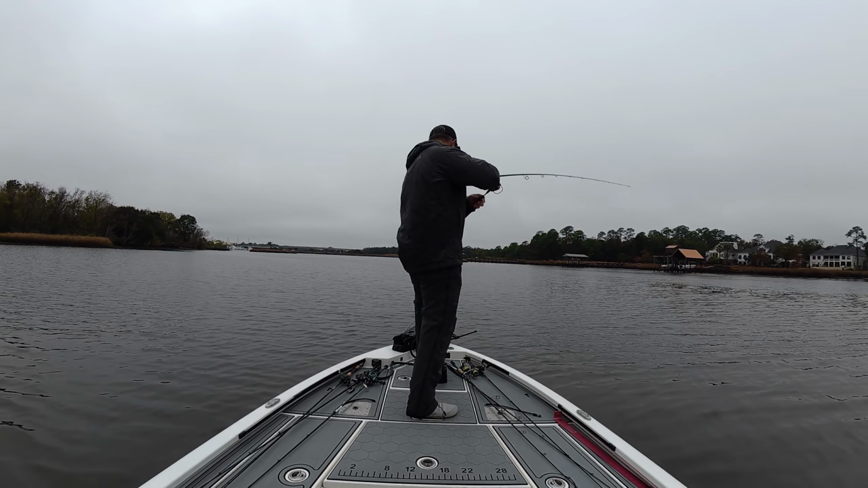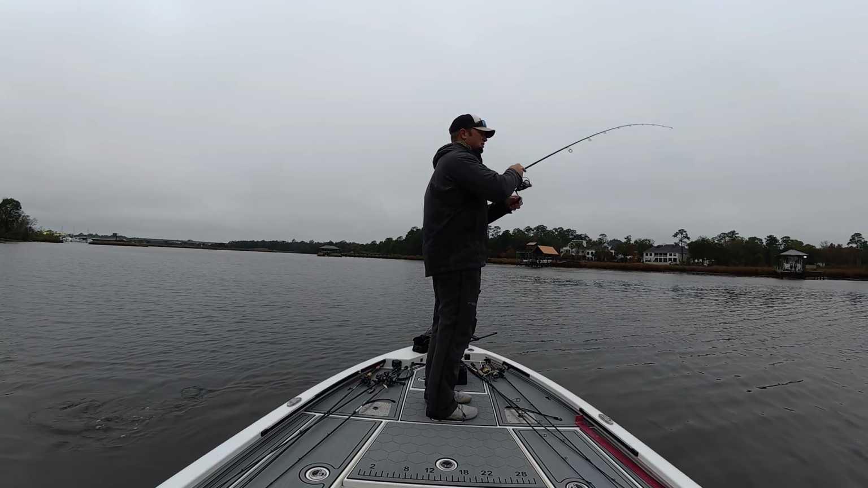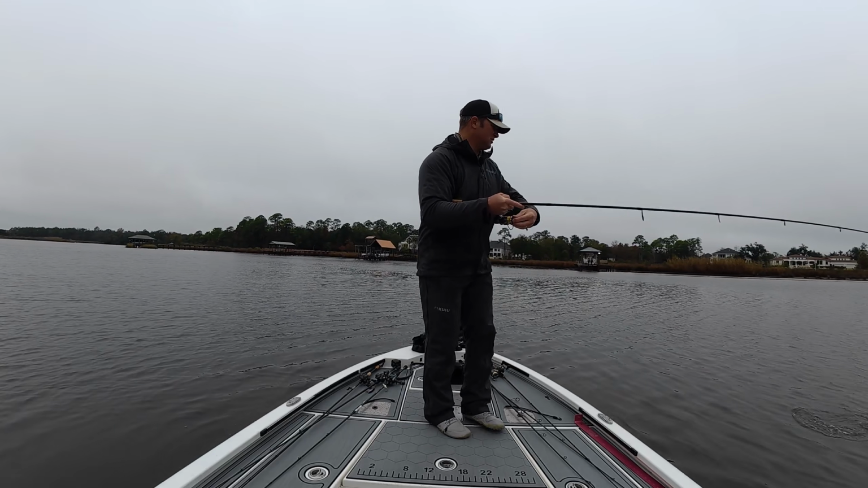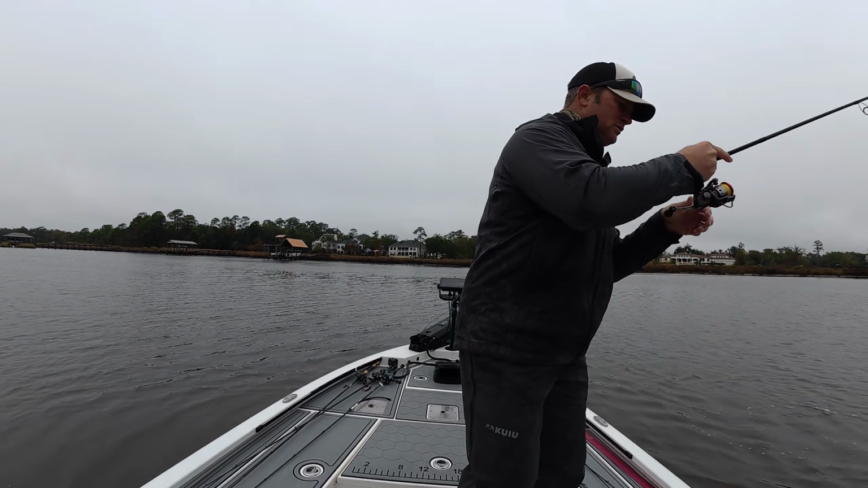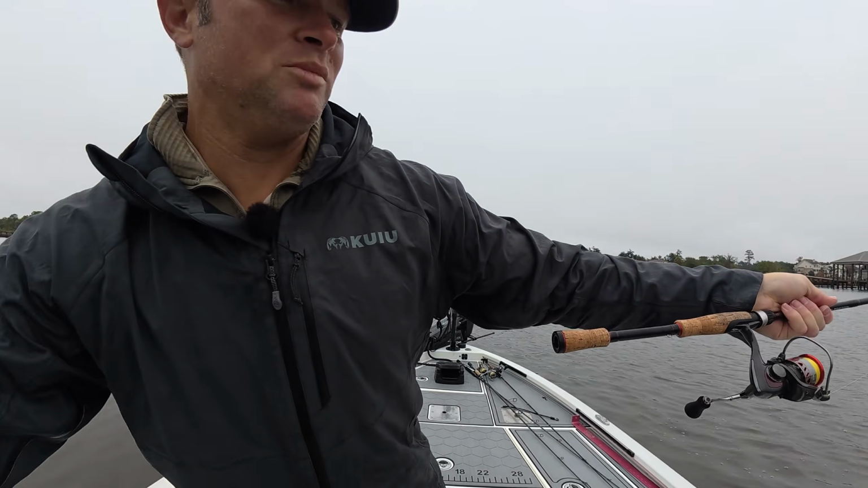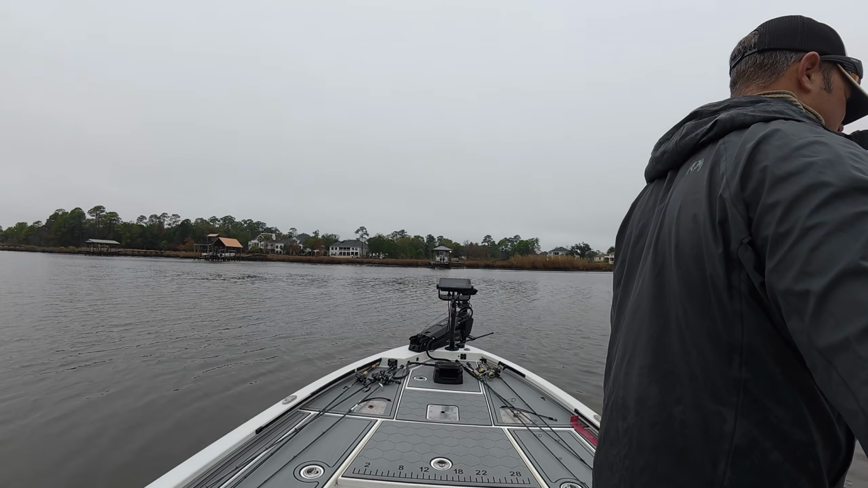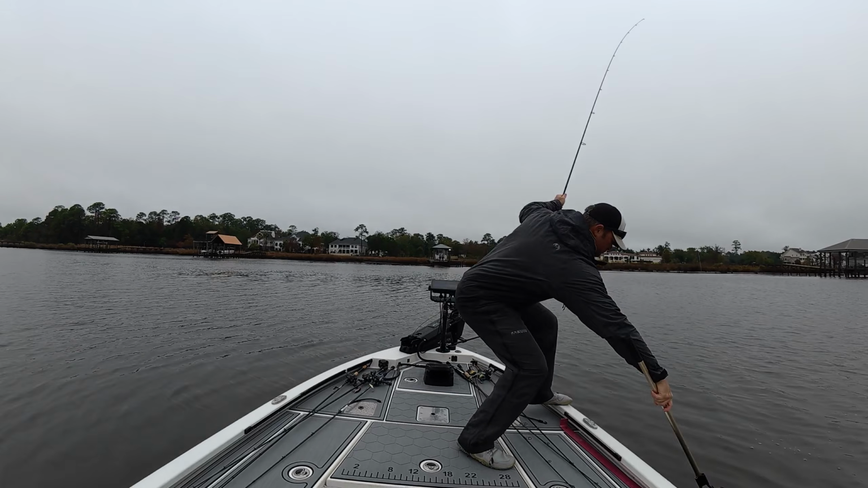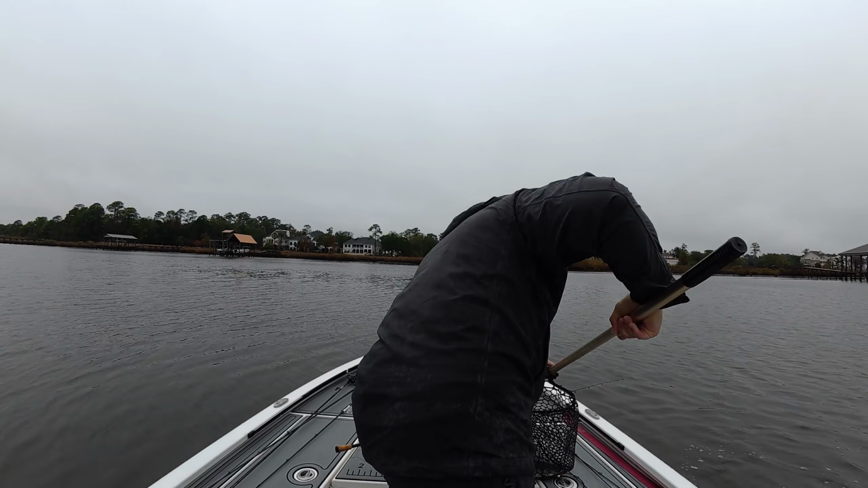There he is, that's a good one. That's a good fish. That was almost a barely could tell he hit. It's a nice trout. Golly, nice trout. And that's what I'm talking about. Short strikes don't mean small fish, y'all. Here's another nice one. Ooh, there we go. Another 17-inch fish, slobs. Absolute slobs.